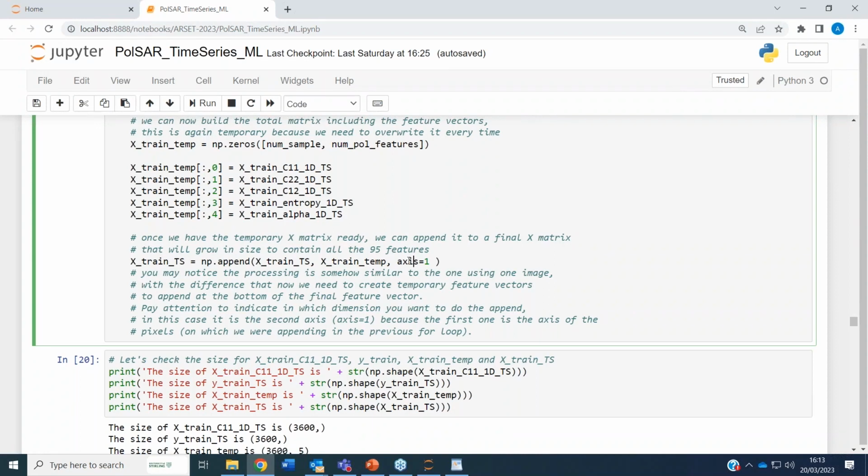Not anymore as samples vertically, but as features horizontally. So be very careful on these values here because it really changes a lot what you're doing. And also this is the bit where one has to get the head around how to pile up these feature vectors. End of the story.